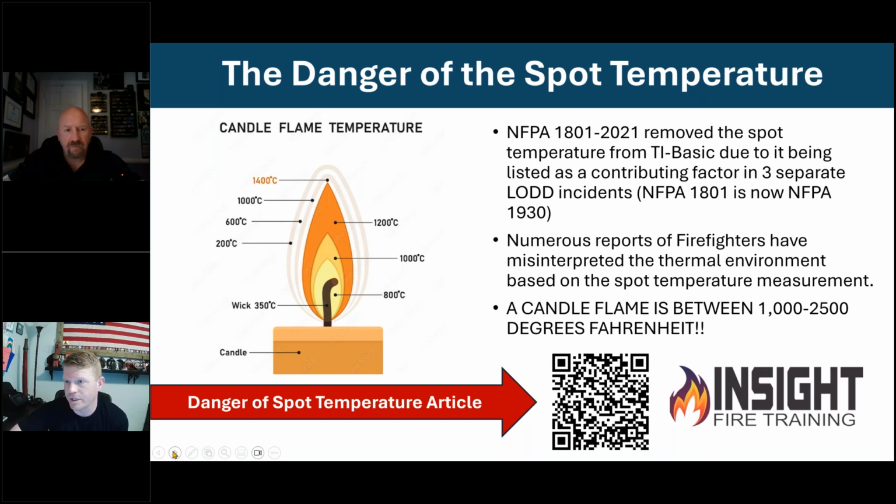This indirect cooling thing, I proved it to my guys at work one day. I said, okay, guys, I'm going to set a fire in this bucket. It's a metal salvage pail, and I'm going to force it inside of a column of water, and we're going to put this fire out, indirect cooling. And they said, no, we're not. I said, well, we keep telling the fire service that's what we're going to do, and we keep telling everybody this is going to work.